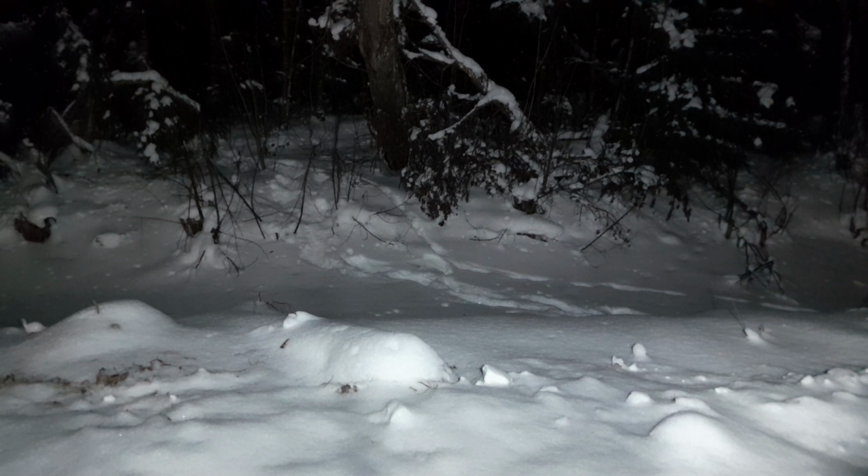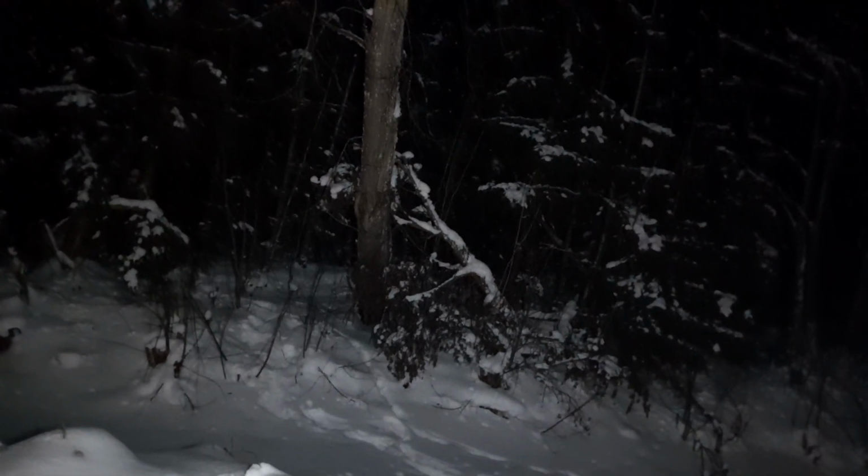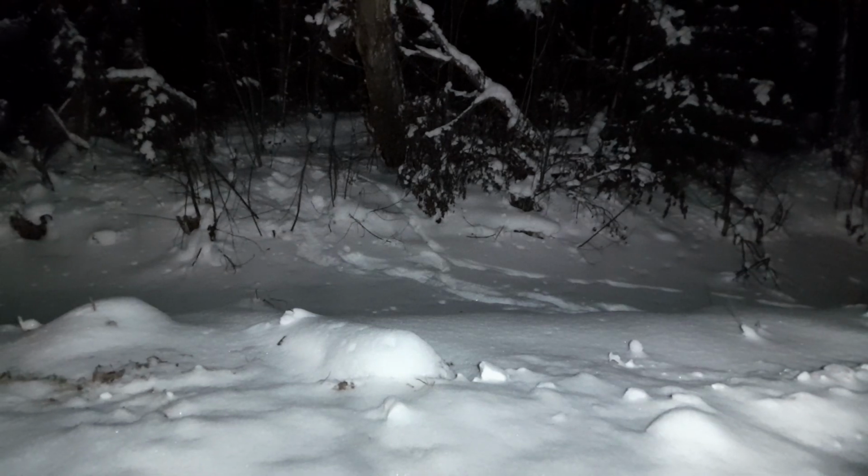Let's move on. Got some snow on the camera. Hopefully it won't turn off. I need to clean it off. The snow is water. Let's go.